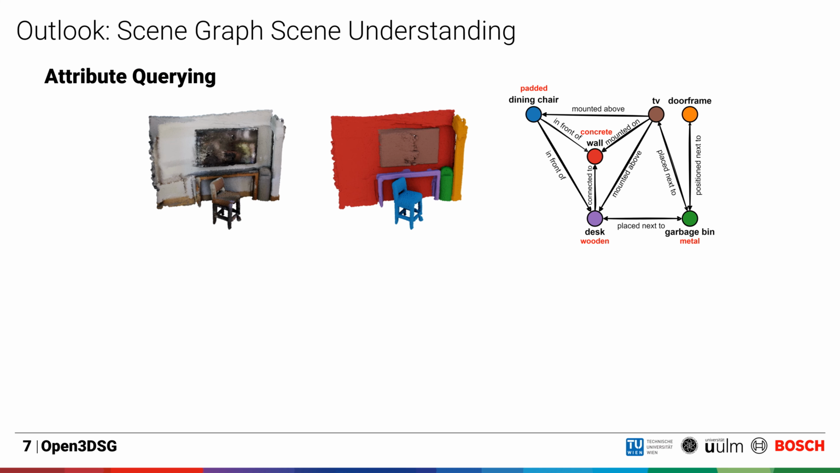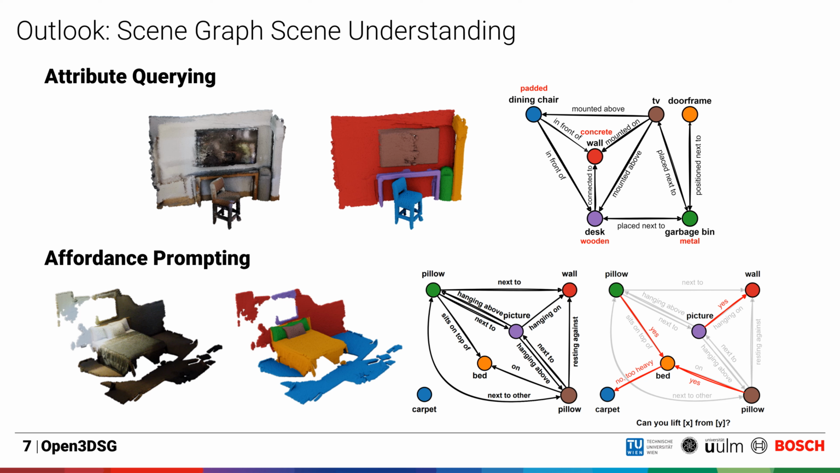Given the open vocabulary nature of our approach, we are able to predict other scene understanding and reasoning tasks without fine-tuning our model. To this end, we can, for instance, predict describing attributes for objects in the scene graph. Or we can perform simple inter-object affordance reasoning by prompting the scene graph conditioned LLM with questions such as if you could lift an object like the pillow from the bed or the bed from the floor.